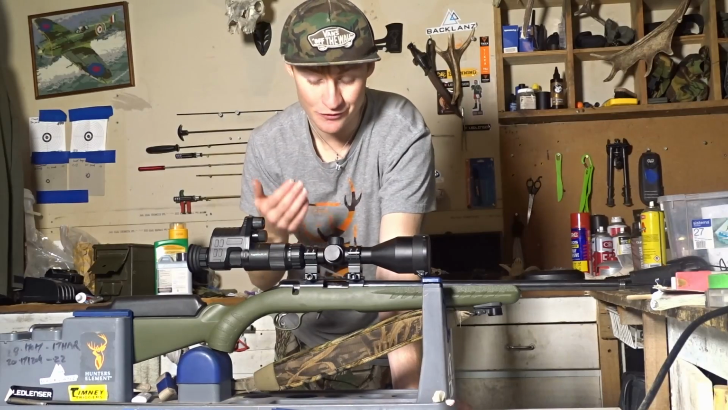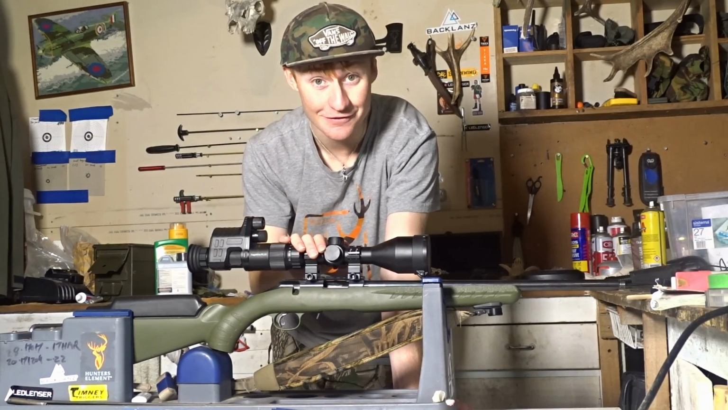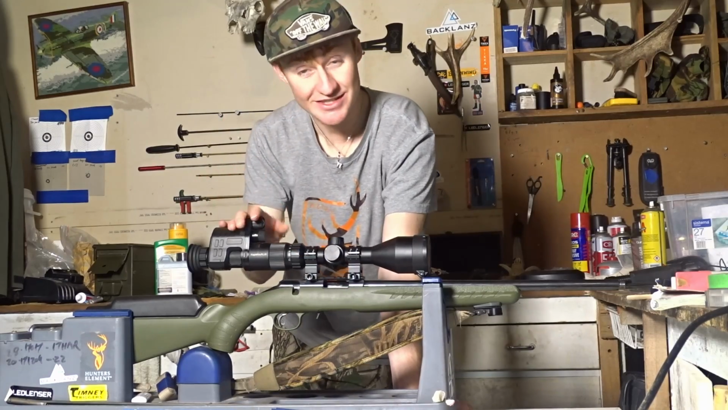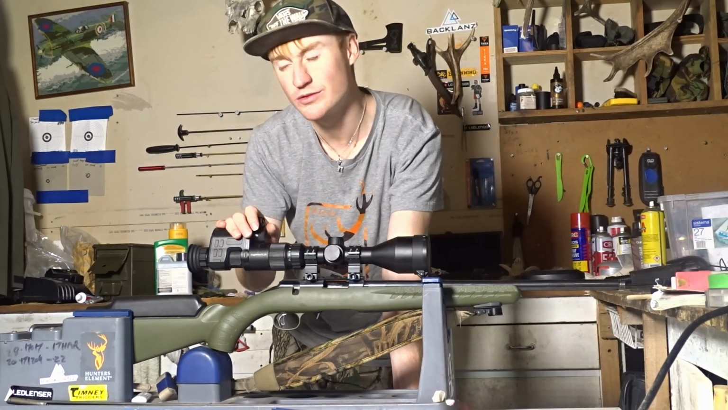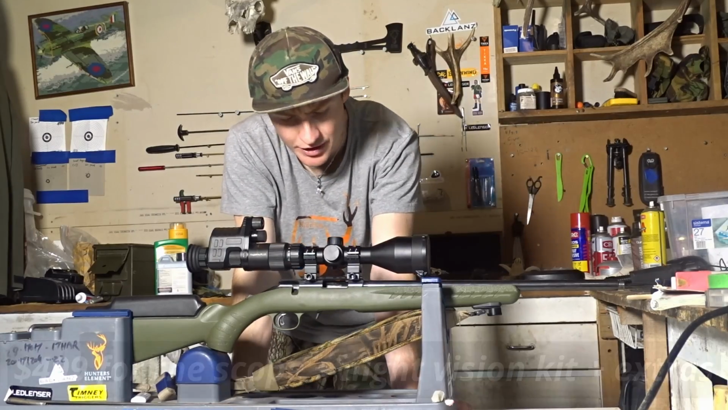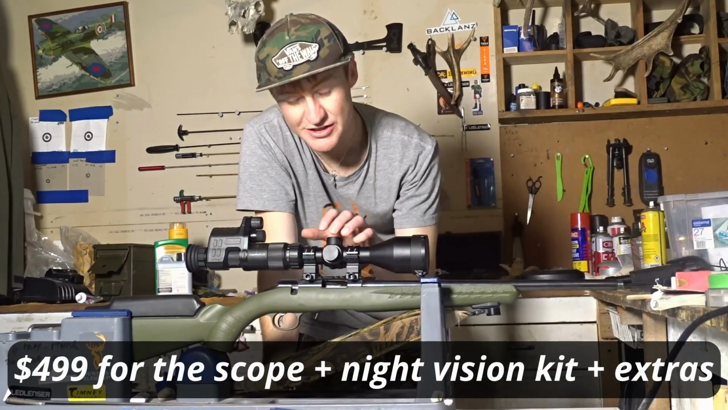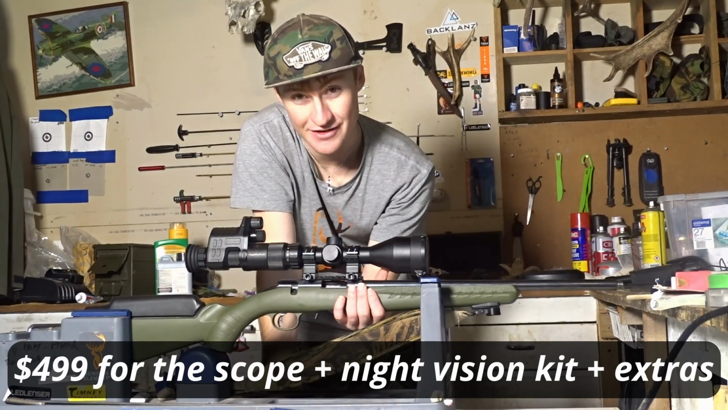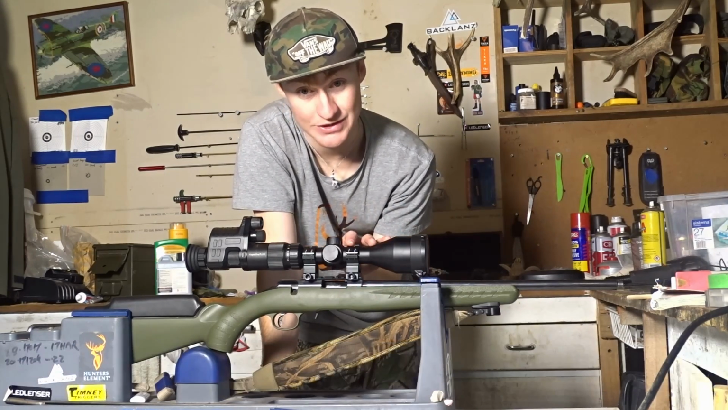So like I said before, this is mint if you're wanting to take it out just to shoot rabbits and stuff like that, because this stuff's cheap. It's not cheap and nasty, it's cheap and good. You buy it off their website, and I think it's around three digits, less than $1,000 for probably the whole thing, which is pretty wicked.